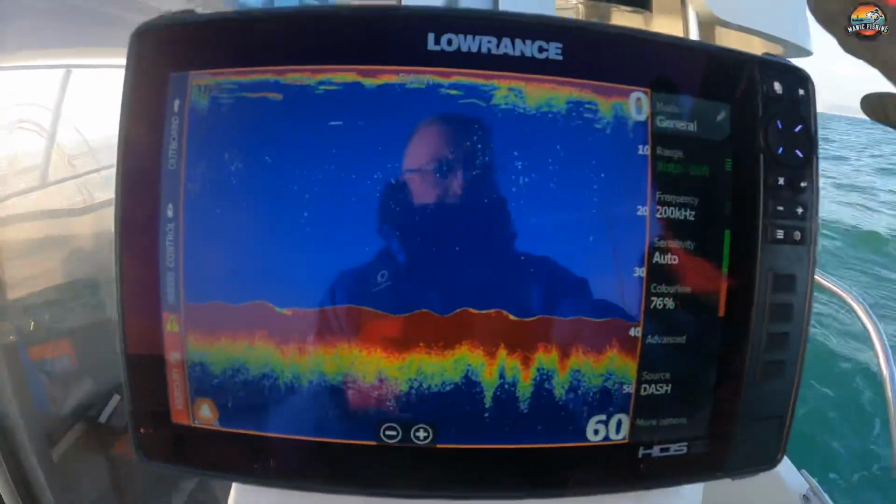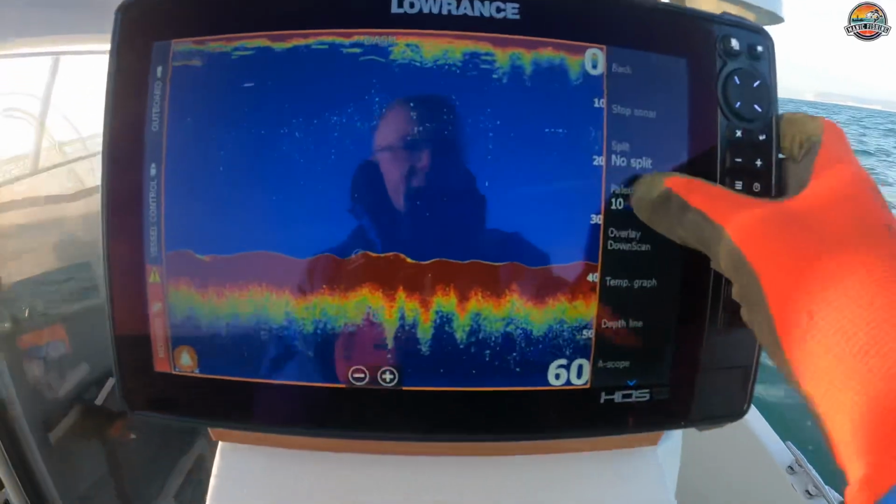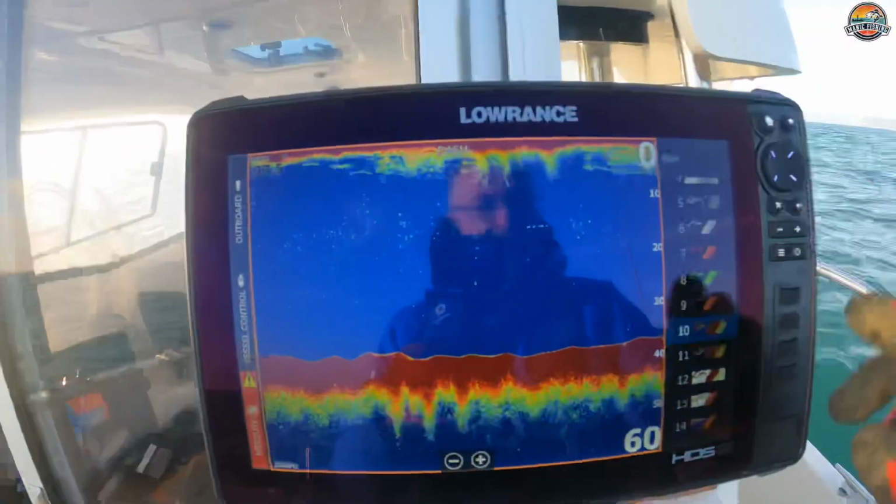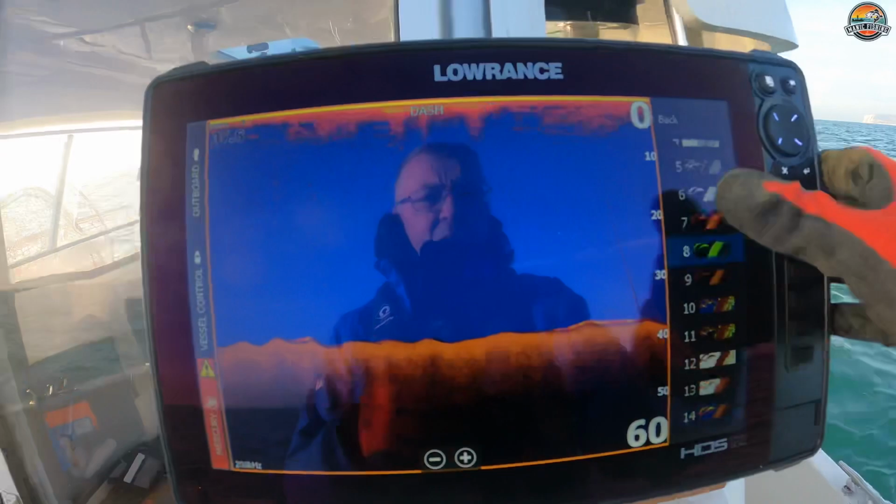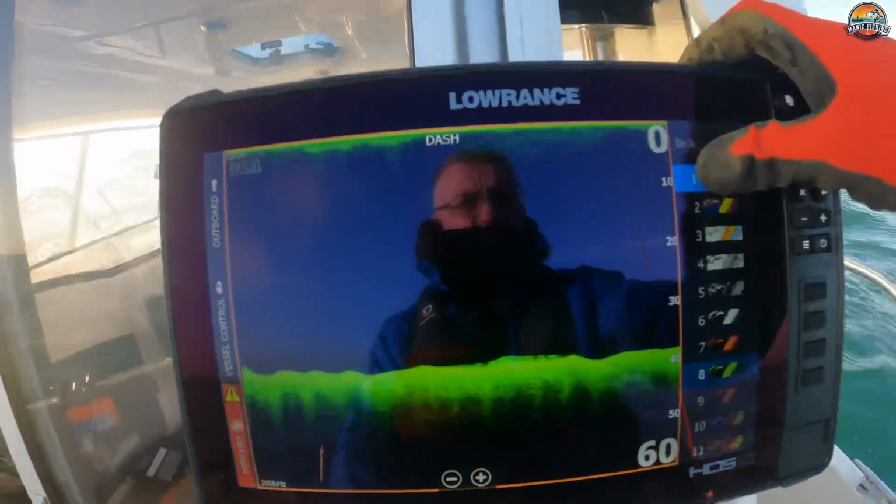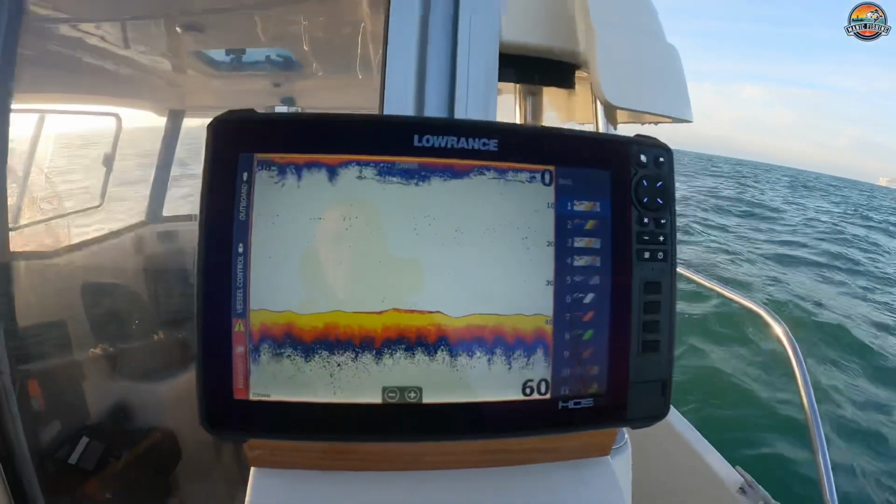We're rocking about a bit, but I'm super impressed, and let me just go onto the sonar page. I had to put my gloves on, it's freezing, so more options. So if we switch a palette, I don't operate very well with my gloves on, but that's it. So I can switch these palettes around. It's quite a funky one. I normally go on this one, which gives me a decent image, but yeah, I'm super impressed with it.